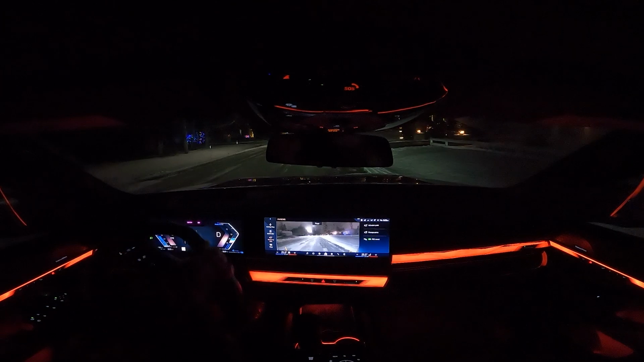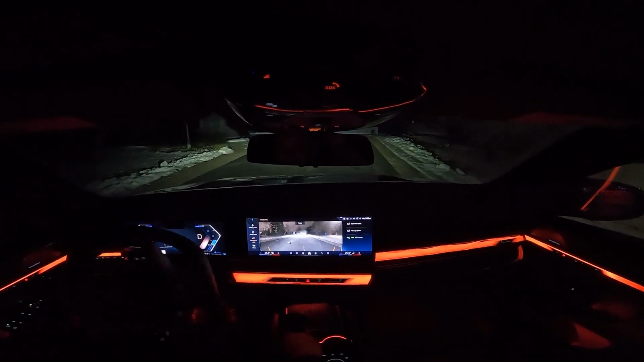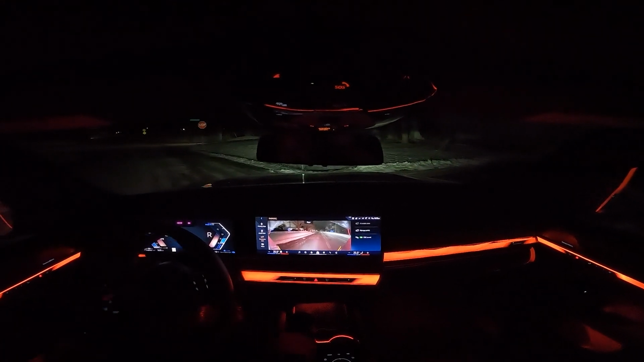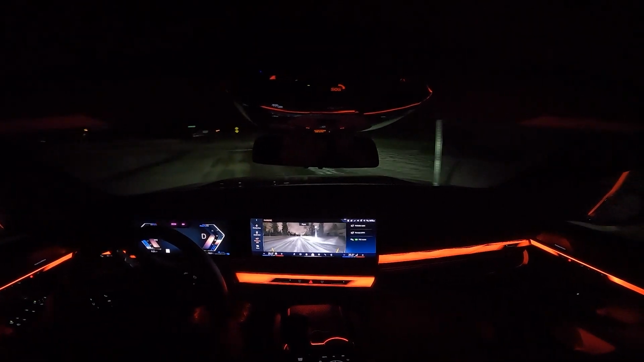Let me just get turned around. Thank you, friendly neighbor who I don't know, for letting me use your driveway to get turned around. And again, nice wide view with the backup camera. And it's pretty well lit.